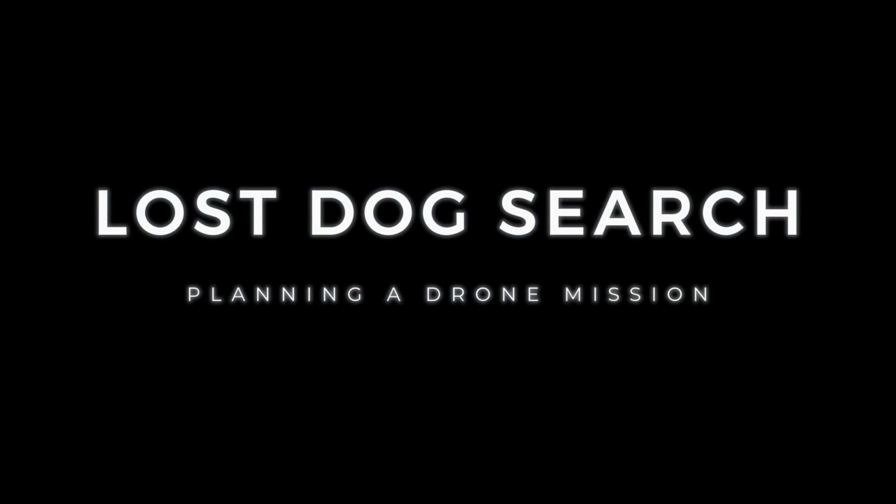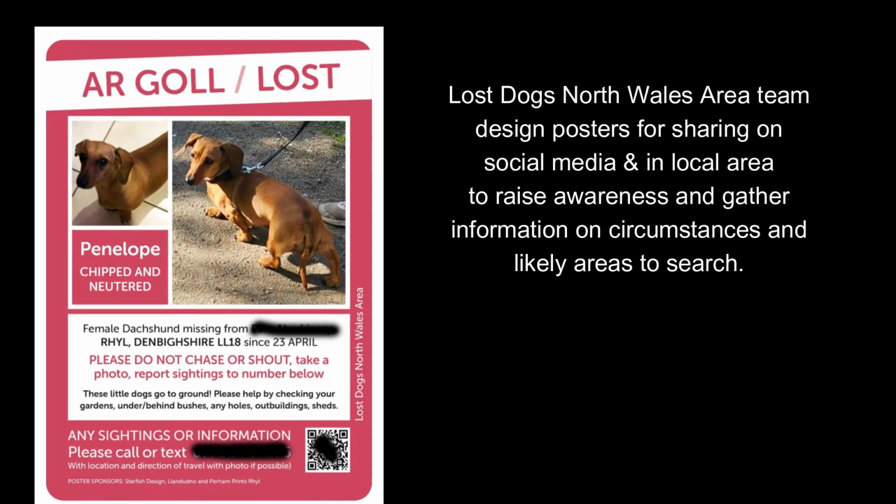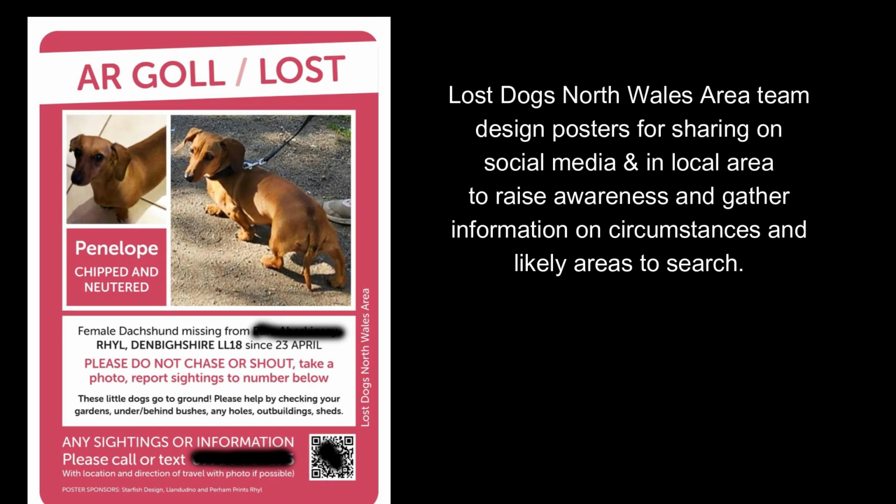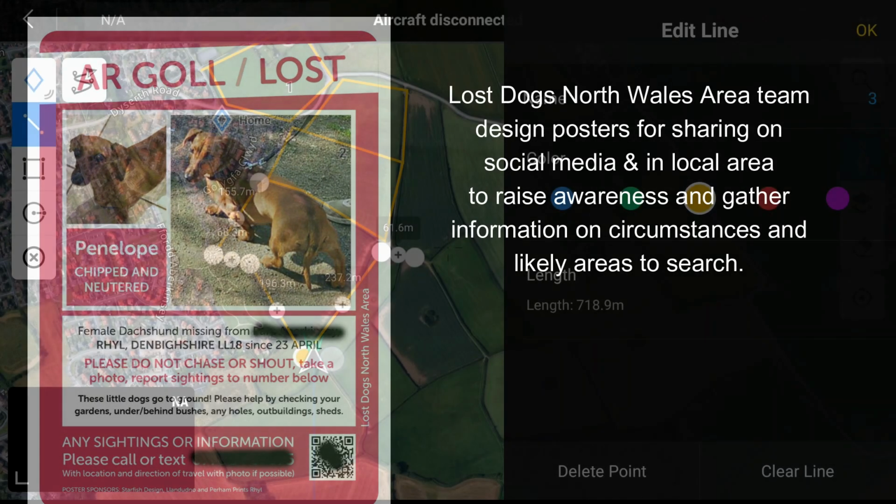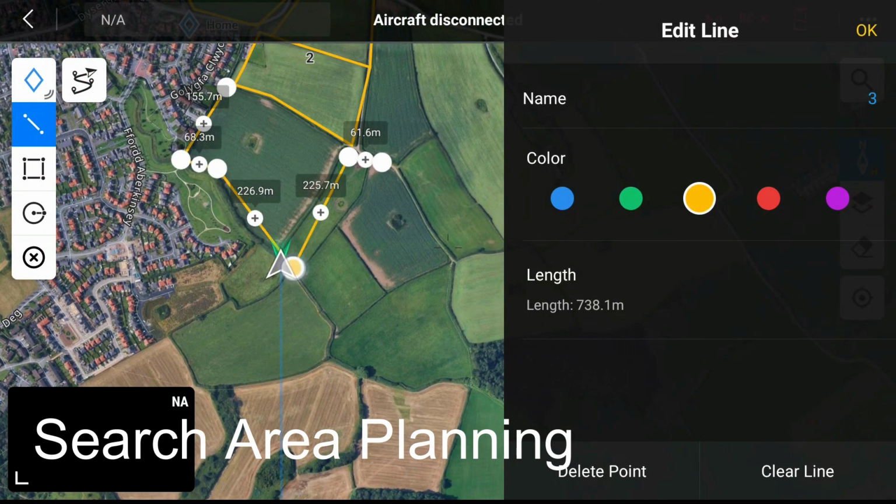The search for Penelope starts with the team from Lost Dogs North Wales area gathering as much information as possible. Posters are designed to increase awareness on social media and the area the dog went missing from. The circumstances around the dog going missing, as well as any sightings or likely areas to search, are all important.